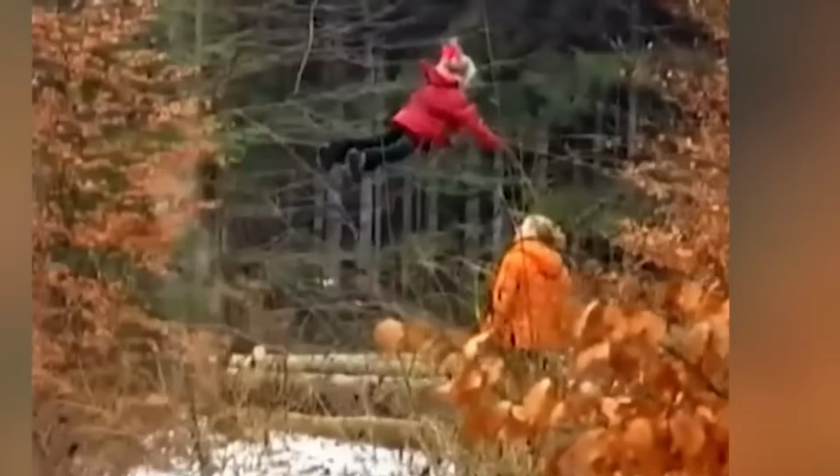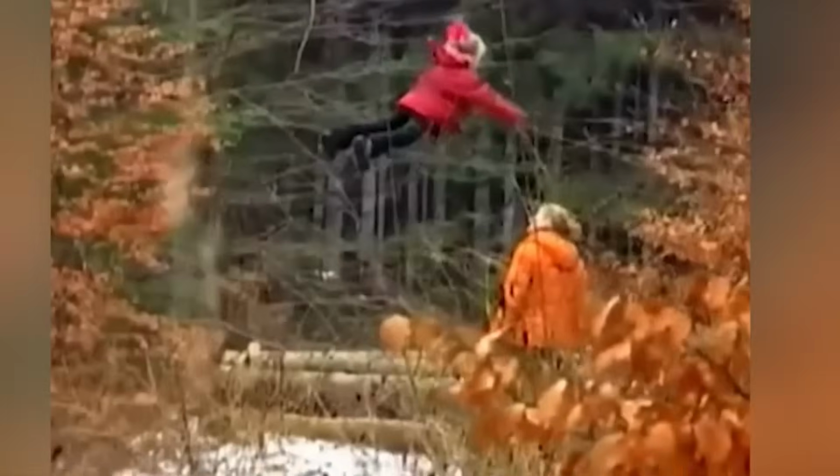Because see how the girl is levitating in the air with her mother watching along. With no support, no strings attached to her, the girl hovered in the air for some time. And seeing that they were caught, they disappeared into the trees, leaving the people baffled by their weird stunt. Because how could someone do this?